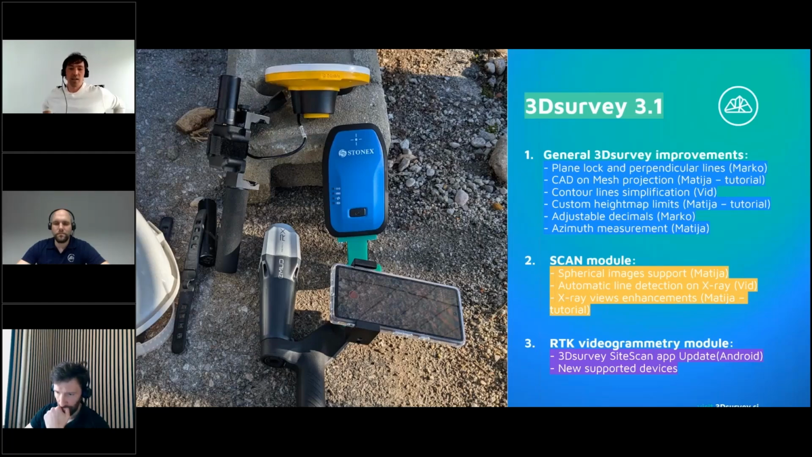So we have a RTK 3D survey side scan app update. There were some minor bugs and we improved it, and we did quite intense work also for new devices, which are officially supported now with 3D survey side scan. Okay, that's it from the PowerPoint.